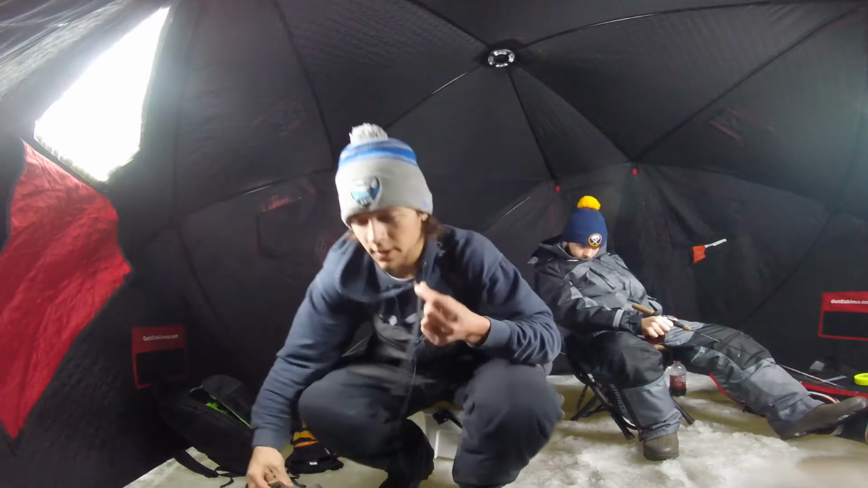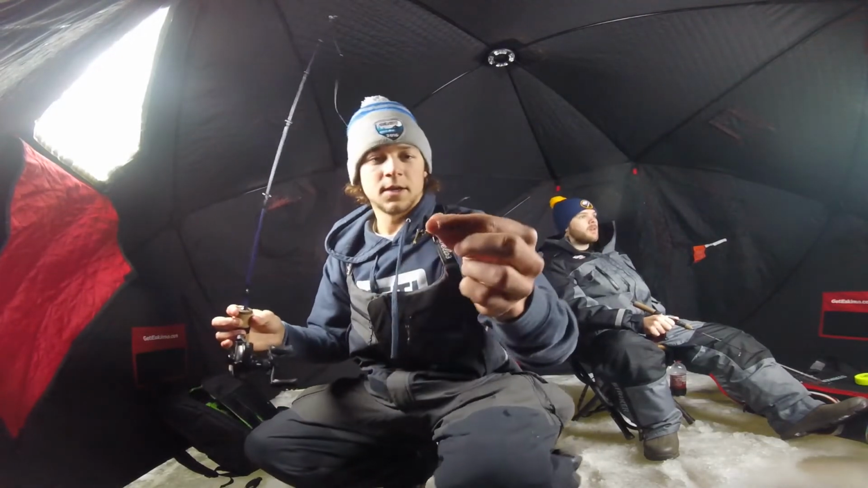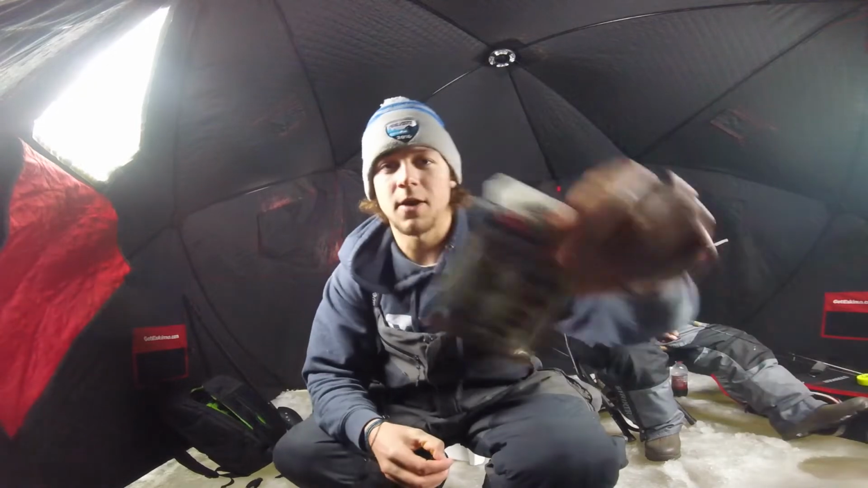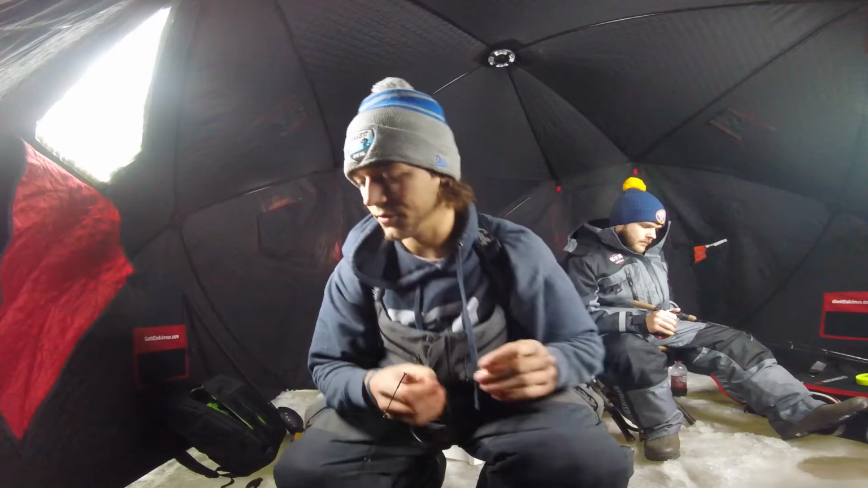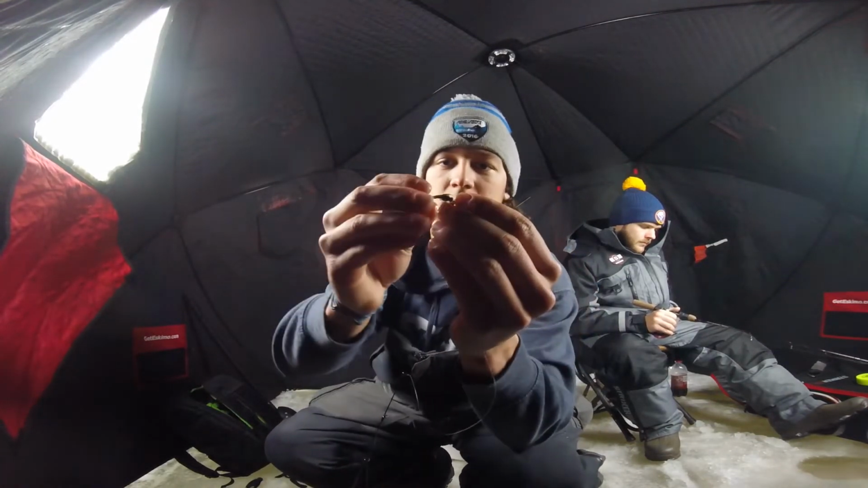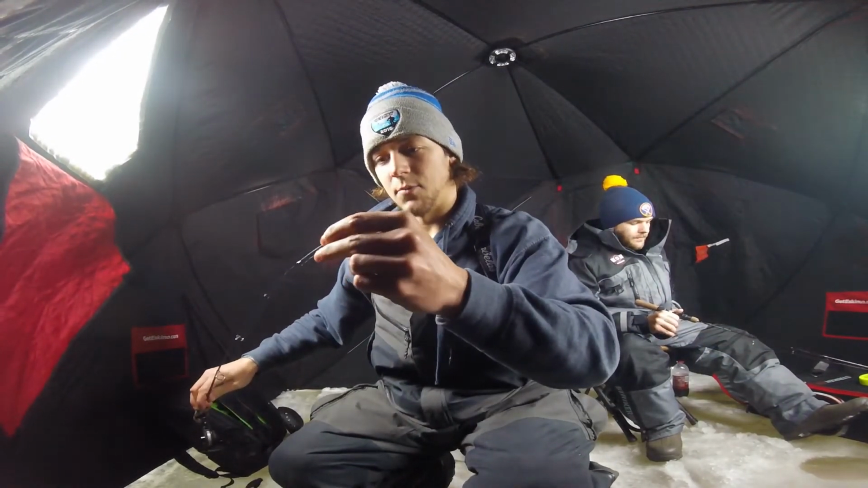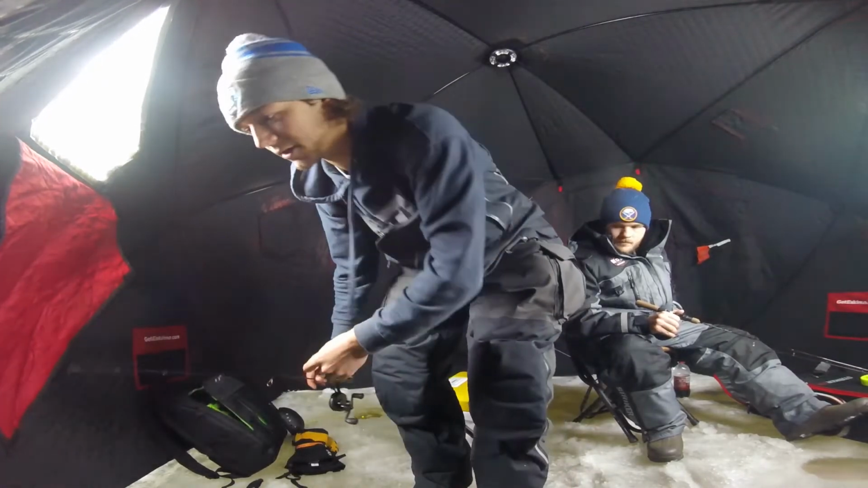So like I said before though, we don't have any wax worms or spikes today. Everywhere's sold out pretty much. And we didn't look that hard, but I have this power bait mayfly. I'm using the black gold. Mikey's using the chartreuse. Both catching fish on it. Also for a little scent, I took one of the dead minnows. I've been cutting off little pieces. This happens to be the tail right now, real small, just for a little scent, and it looks like that. It's getting me a lot more bites than just the plastic alone.